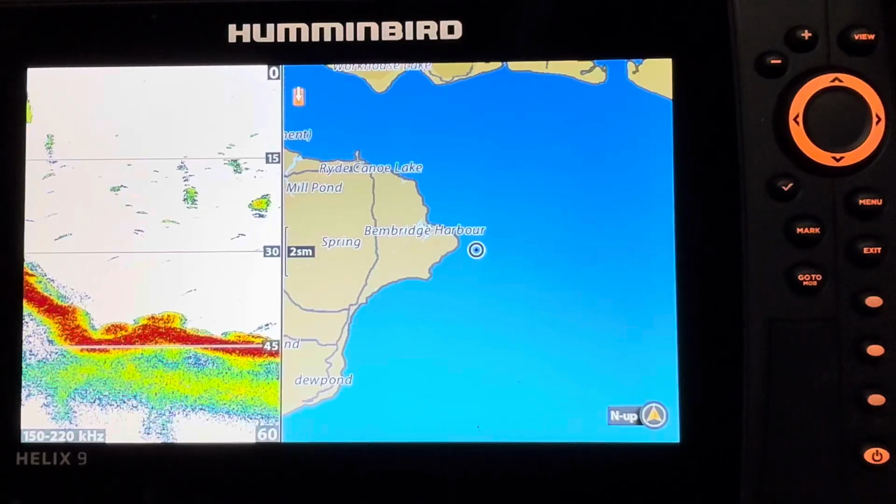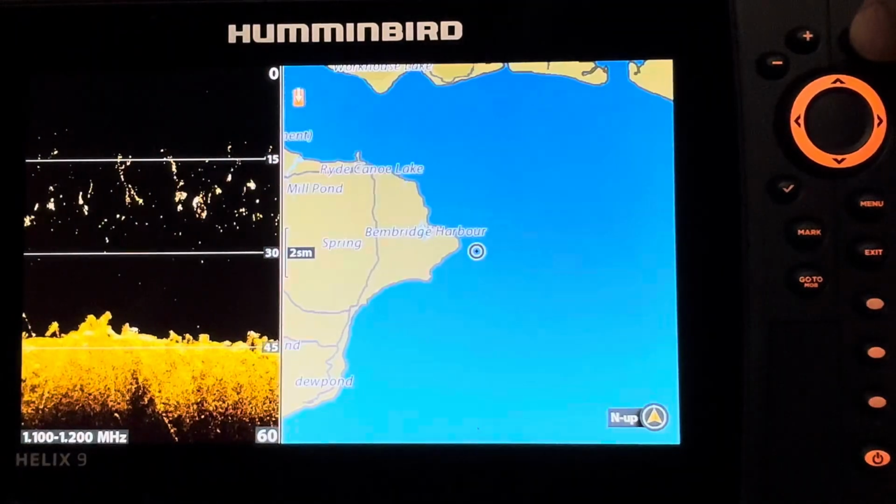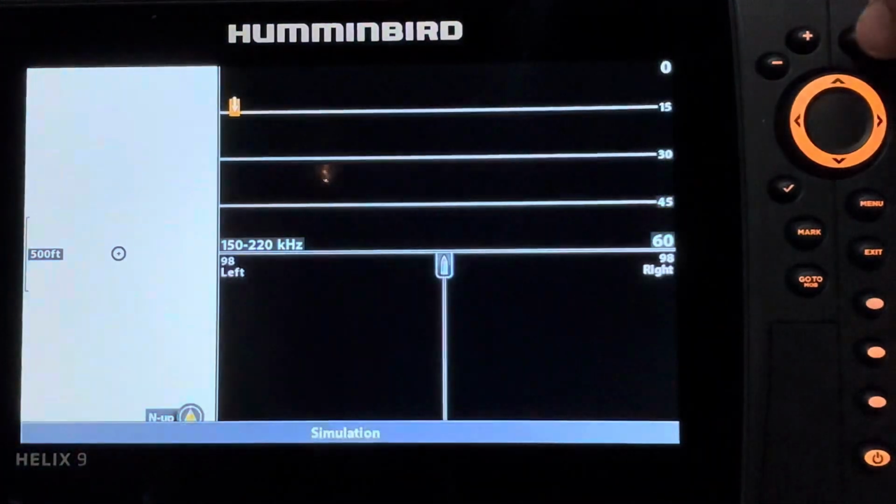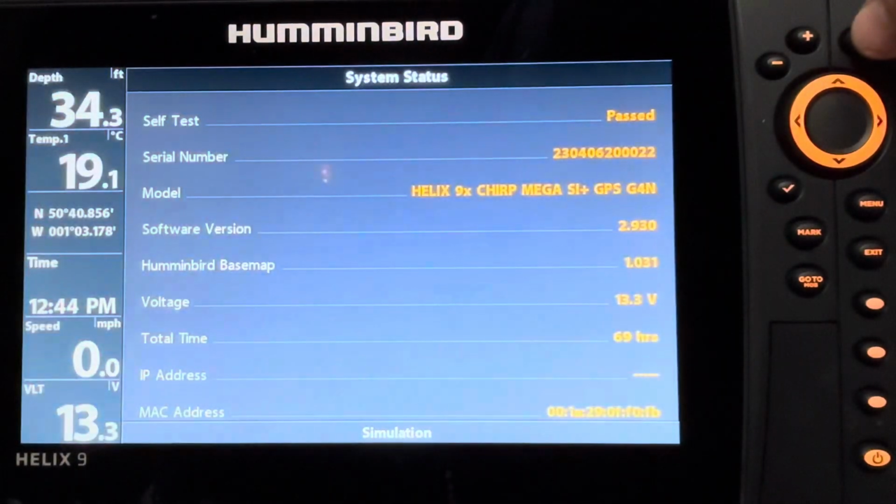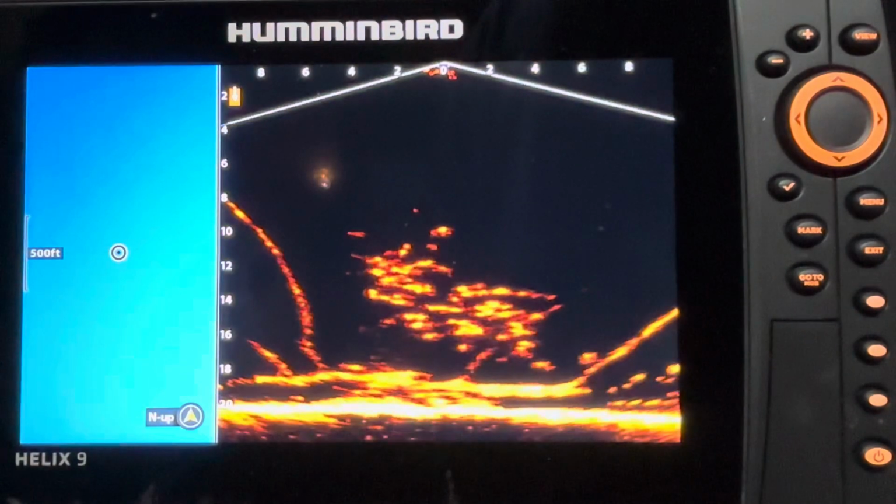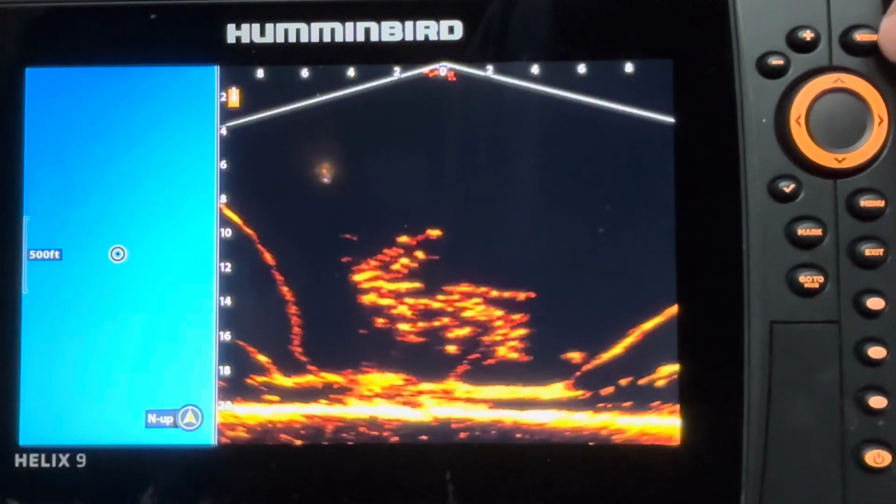Lots of Helix users do this when trying to select a view. They hit the view button repeatedly until they randomly come across the screen that they are looking for. Selecting a desired view on the Helix should not be a difficult process.